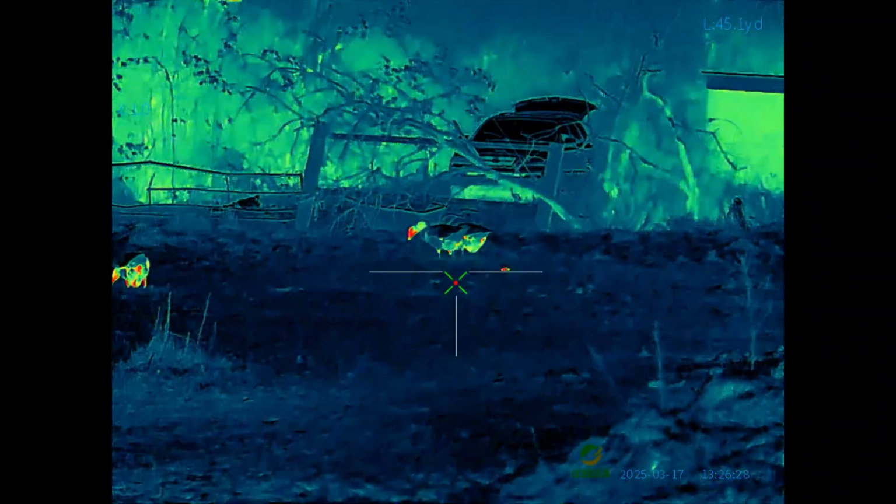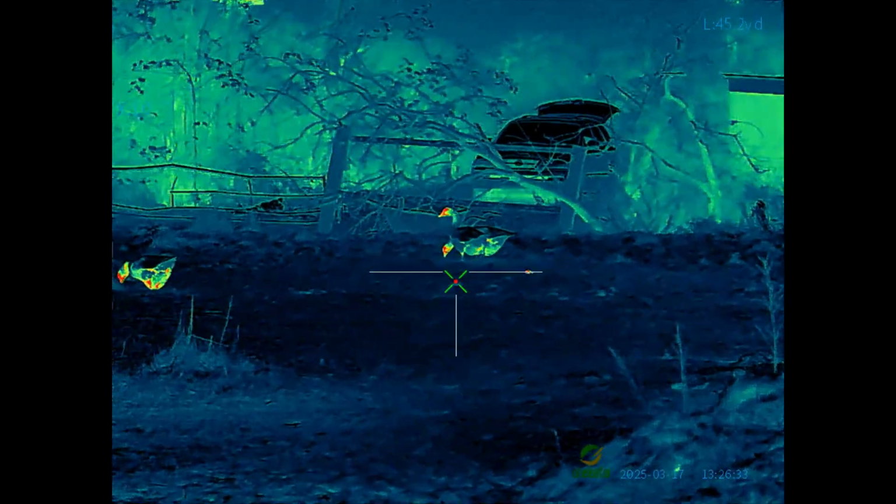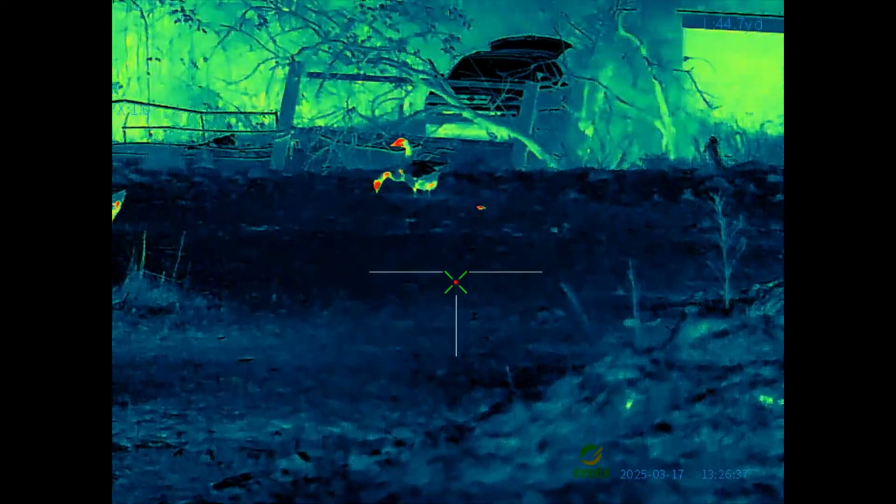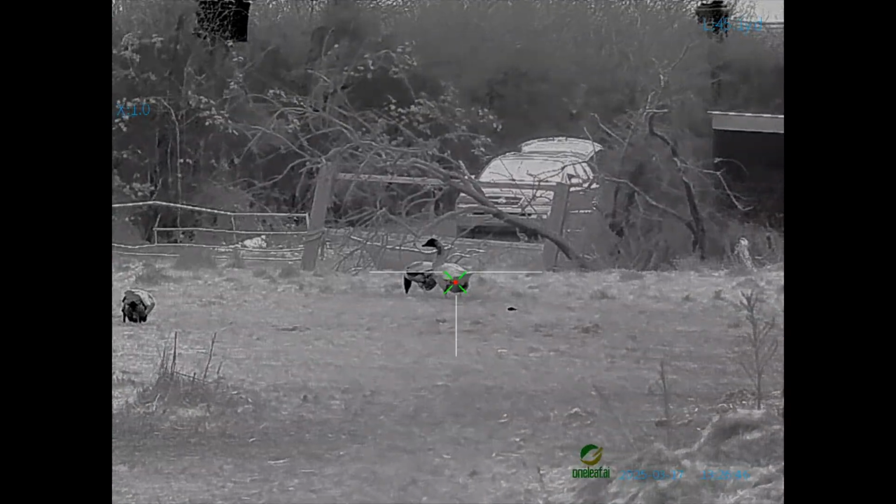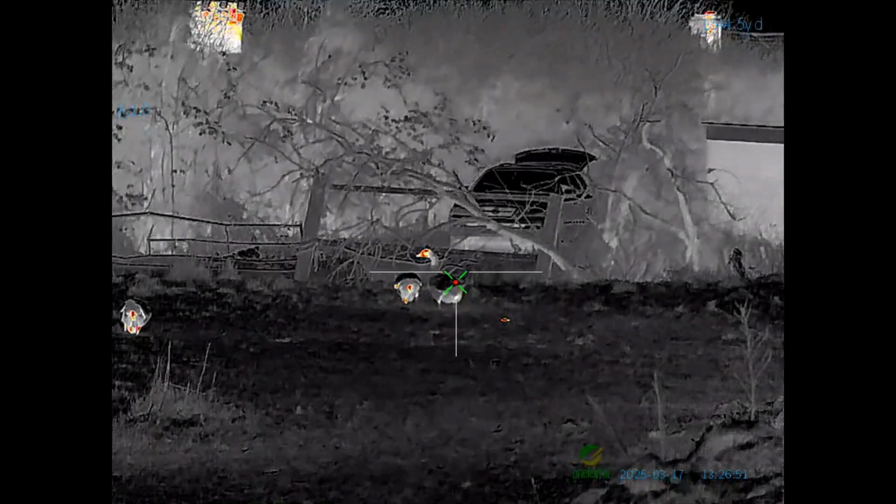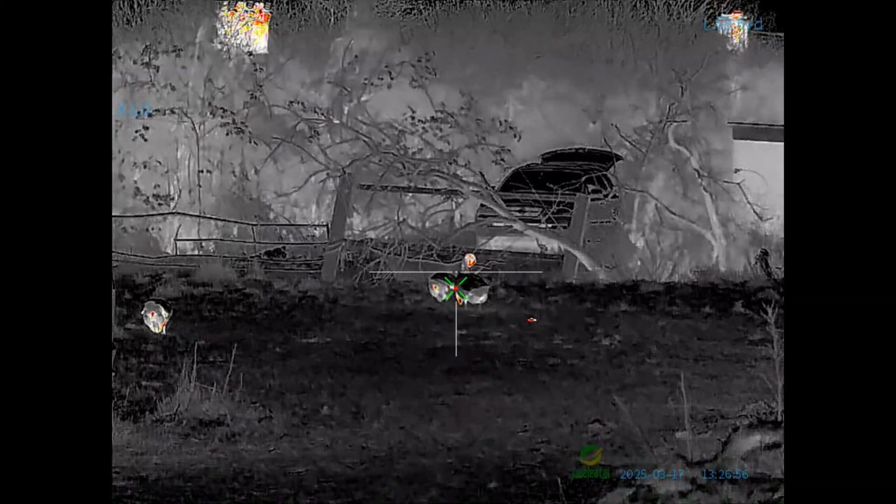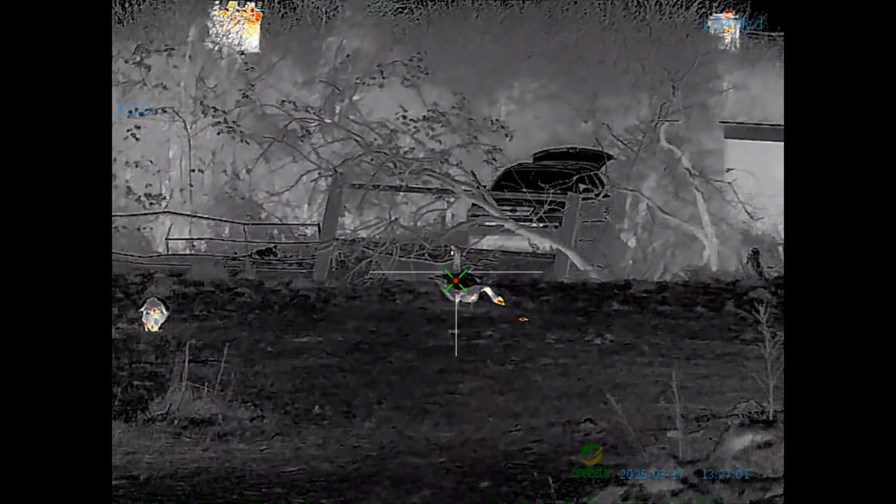So then guys, whilst I'm just waiting for it to get dark and some rats to show, I just thought I'd highlight those geese over there and run through the different colour palettes. So that's Medical, Black Hot, geez, that looks nice and clear, doesn't it? Glory Hot, oh, quite apt, look at the heat coming out of that goose's arse there.